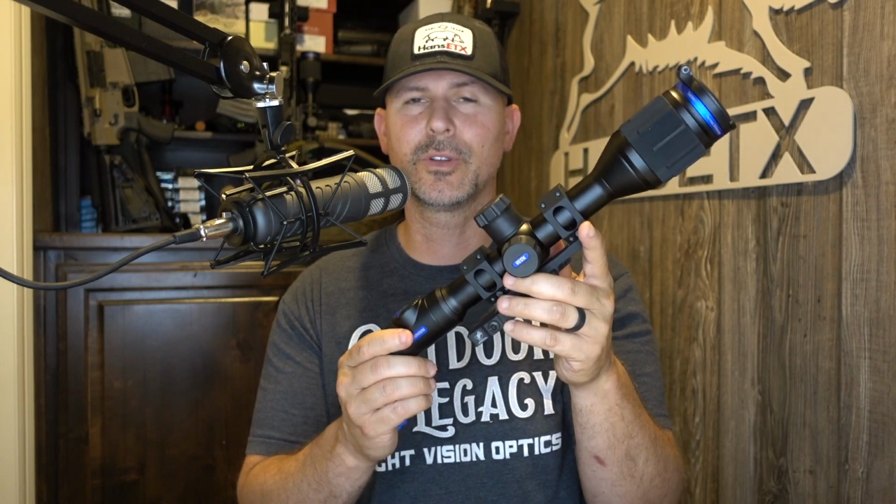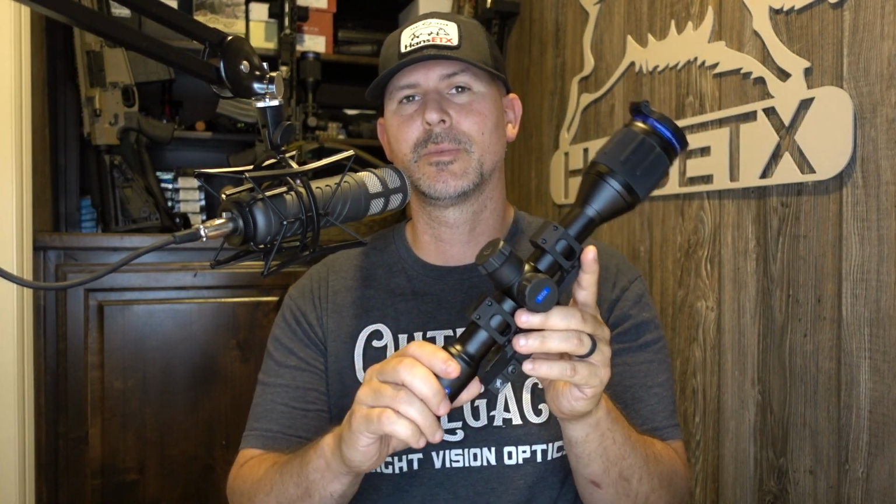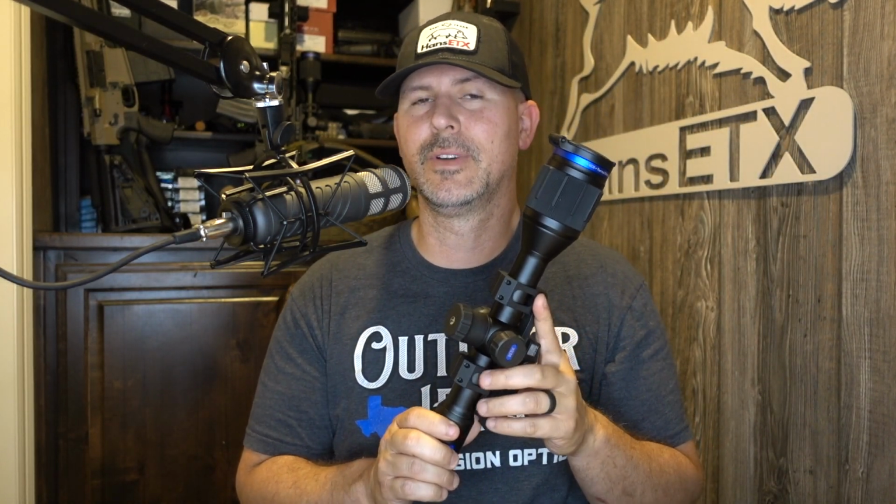Now, I mount mine on an AR, but they've made these where you can mount them on bolt guns. That's one of the reasons for this design, is because you can use any set of 30 millimeter rings. So if you want to put this on a bolt gun, you are more than welcome, and it will work well. That was one of the problems with some of the prior scopes, was that it wasn't very easy to mount it on a bolt or traditional gun. And that's where a lot of these guys that are hunting all around the country, where maybe you're in an area that you can only hunt with a bolt gun. I know a lot of people overseas that can only use bolt guns really like this design. I love it as well.